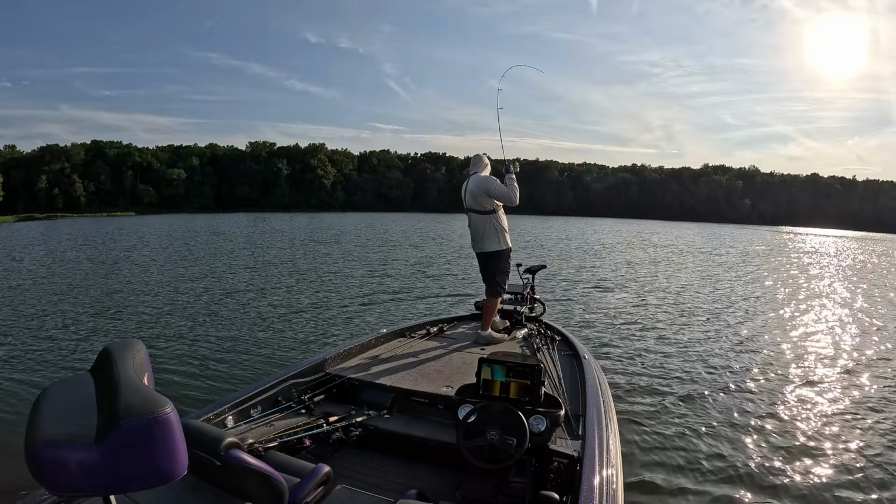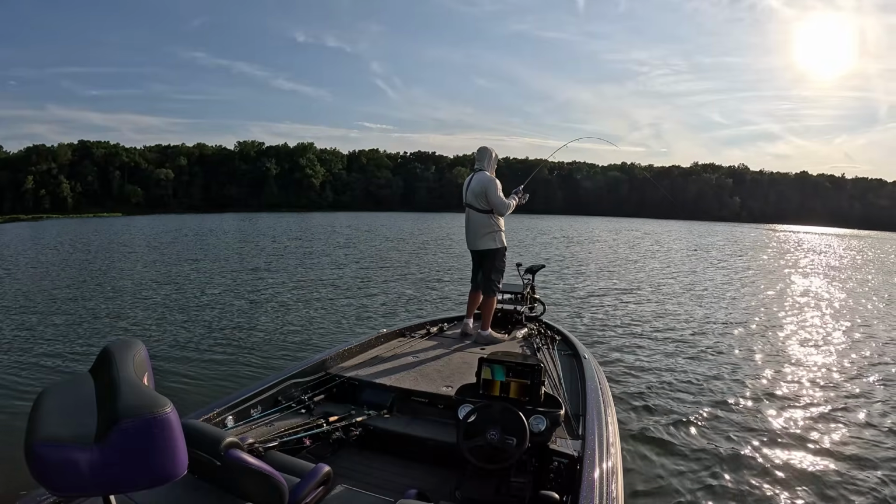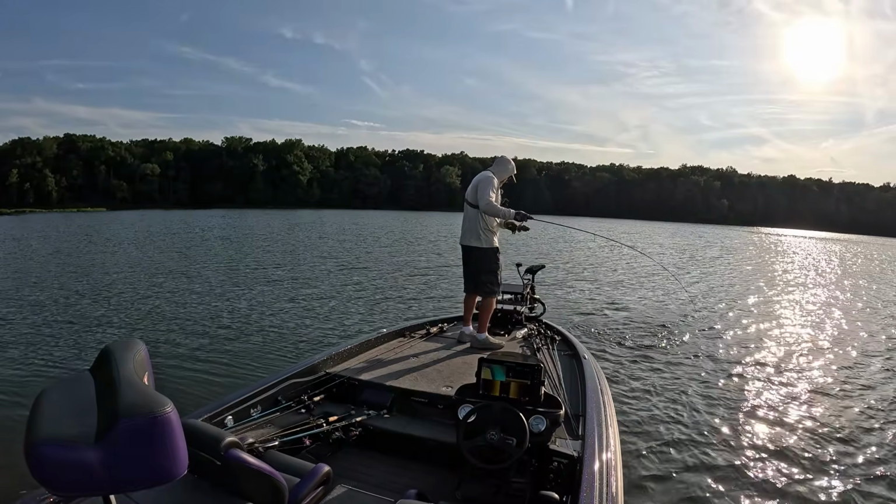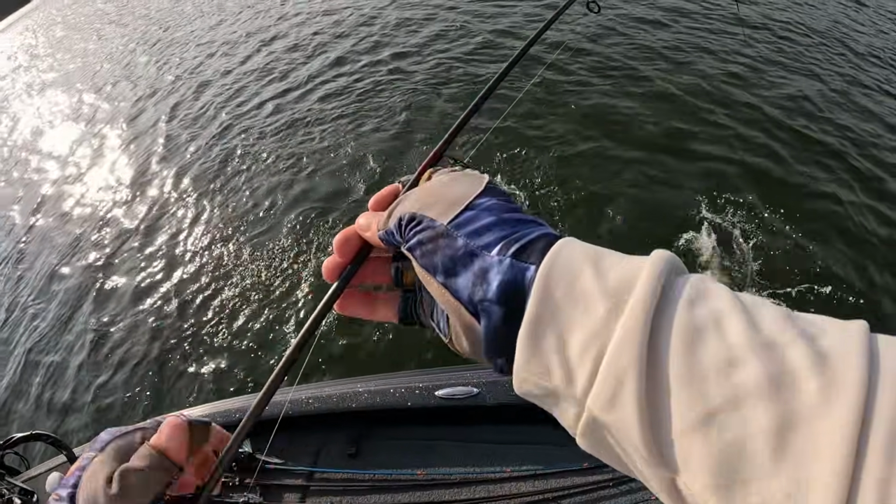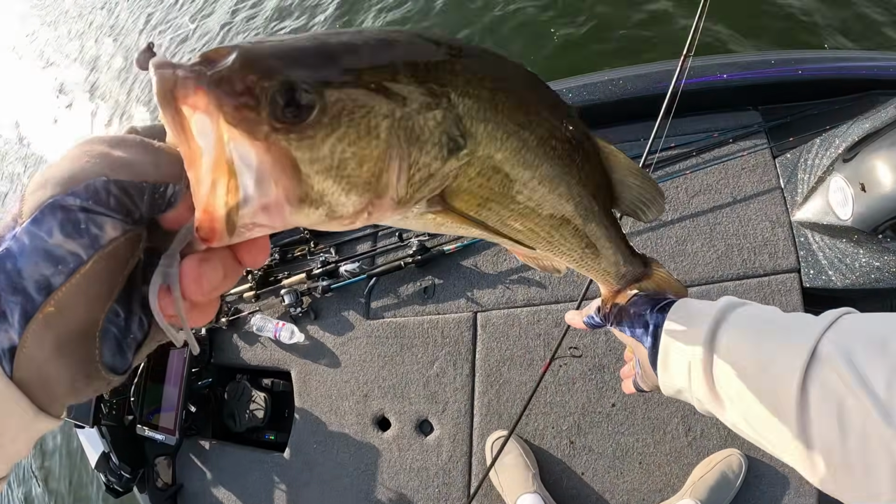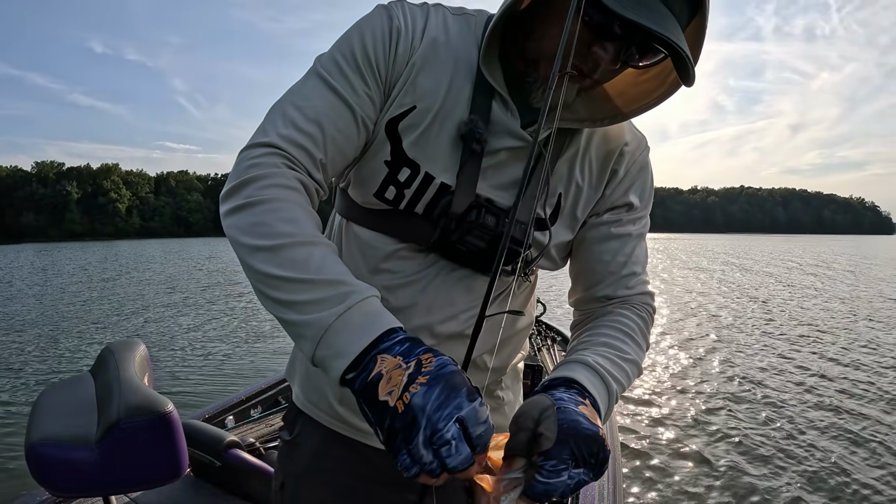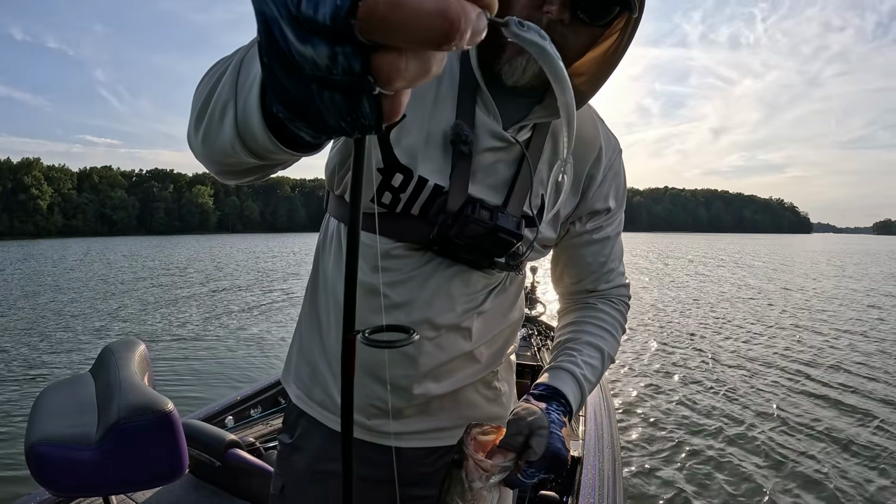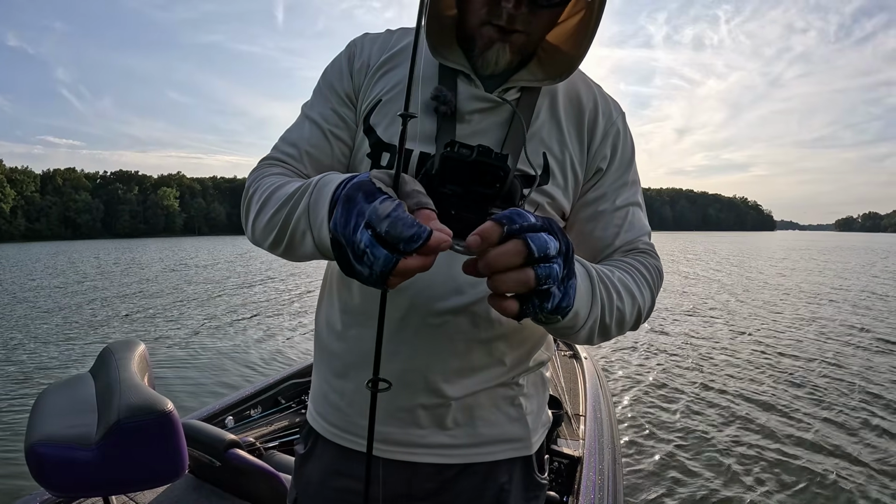Got him. Piece of fish. There we go. Decent fish on the spotlight minnow. Throwing that smoky, I think it's called smoky shad. It's been a really good color for me. It's just a gizzard shad looking color. It's got more silver in it than the white belly, but decent fish. There's a lot of fish swimming around here, if we can just get them to bite.